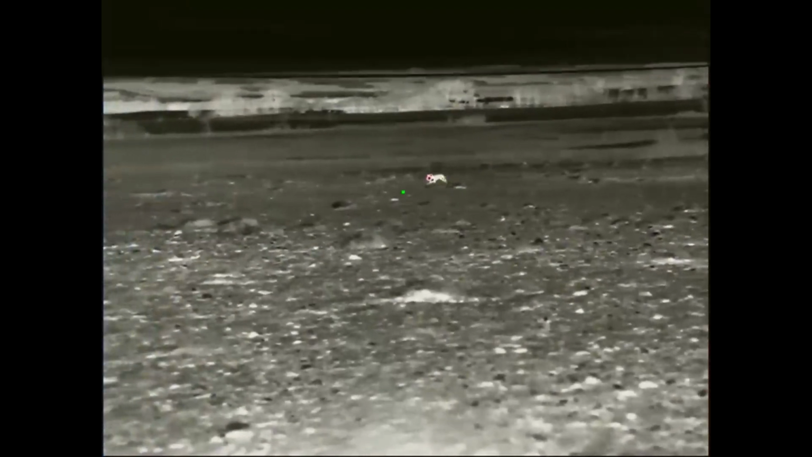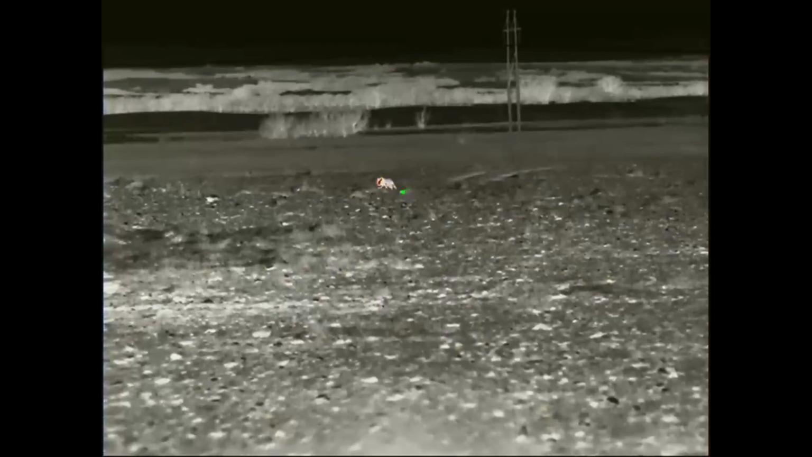But I could tell he's not quite going to come straight in like the female did. He's definitely taking a more skirting approach, probably trying to get downwind. Wind is moving right to left here. And he's within range, but he's also working a little bit closer, a little at a time. So I figured I'm just going to let him work. And he's going to have to get quite a bit to the left in order to get my wind. So I'm not that worried about that.